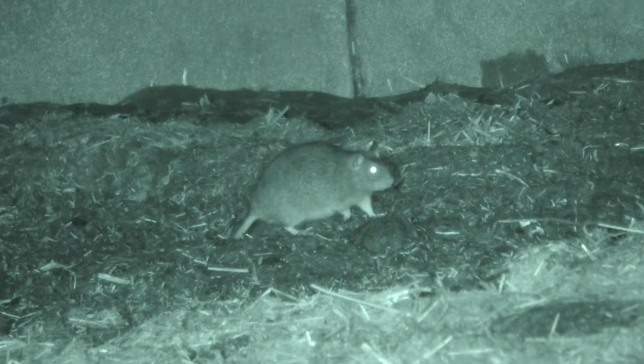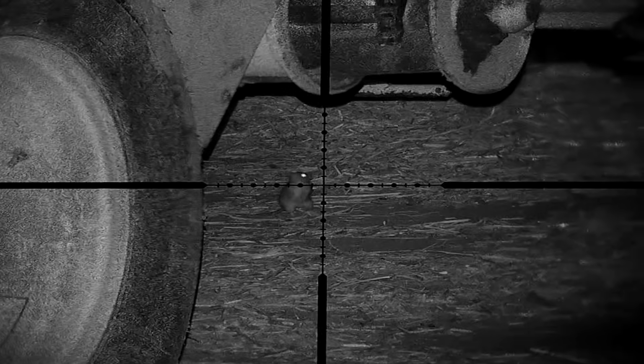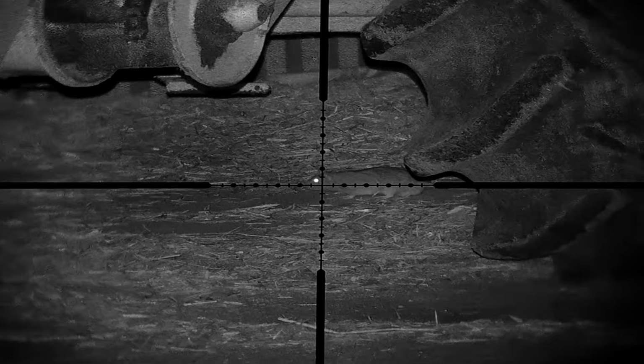And Lofty just has another miss there. Just skimmed the top of its head. Lofty told me that he saw a dancing rat. I wasn't quite sure what he was talking about, but if anybody knows what's going on here, please let me know in the comments. Is this rat trying to jump up, or is it some kind of voodoo dance? No idea.